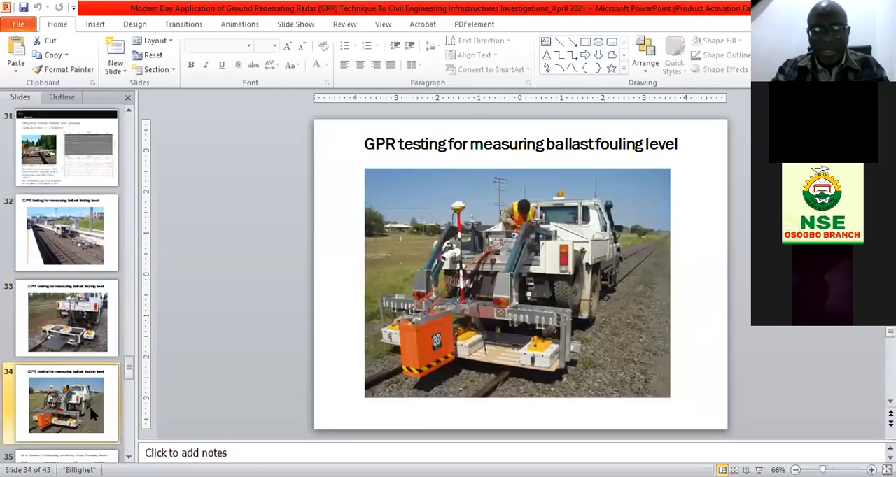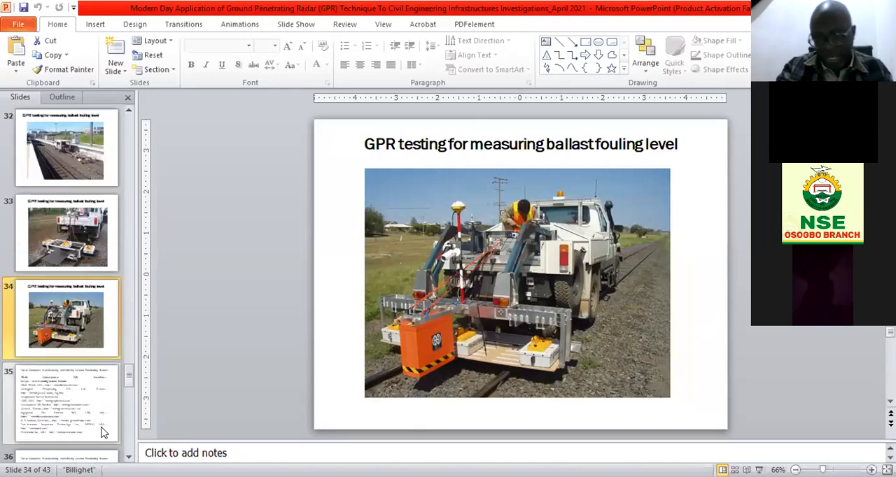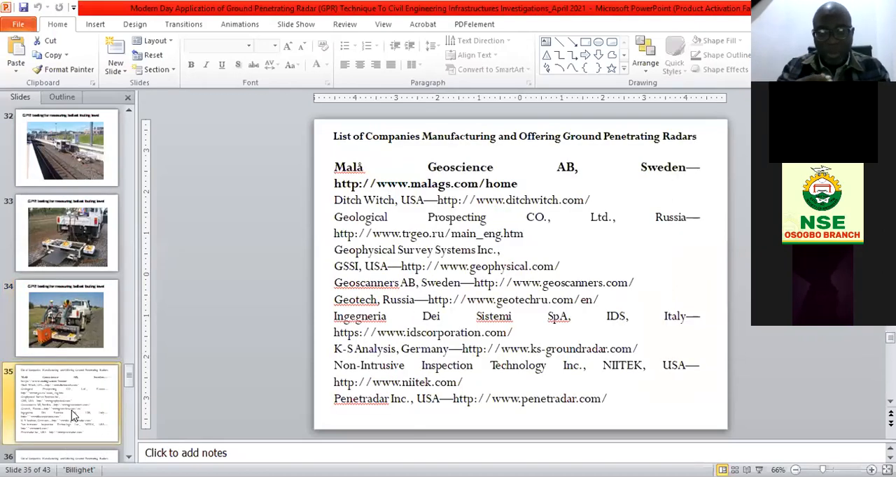This is another model. This has not been introduced in Nigeria, but we plan to introduce it very shortly through Mala Sweden. And I'm winding down. Here I just give an example. It's not that I'm an advertisement company, but there are varieties of companies worldwide that are offering GPR equipment.